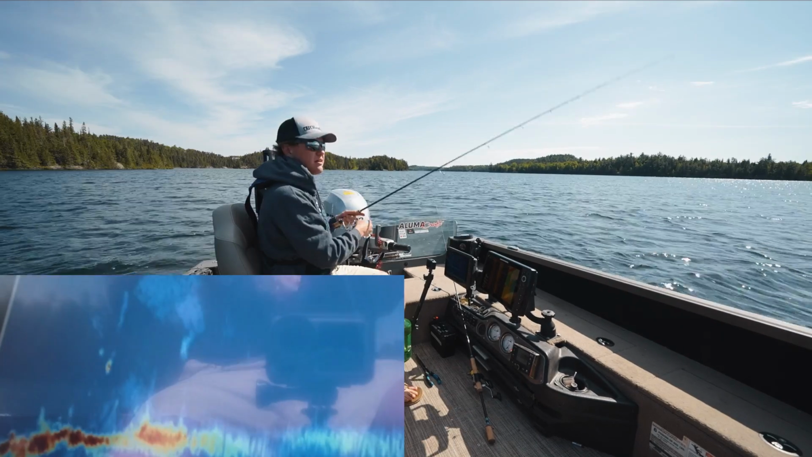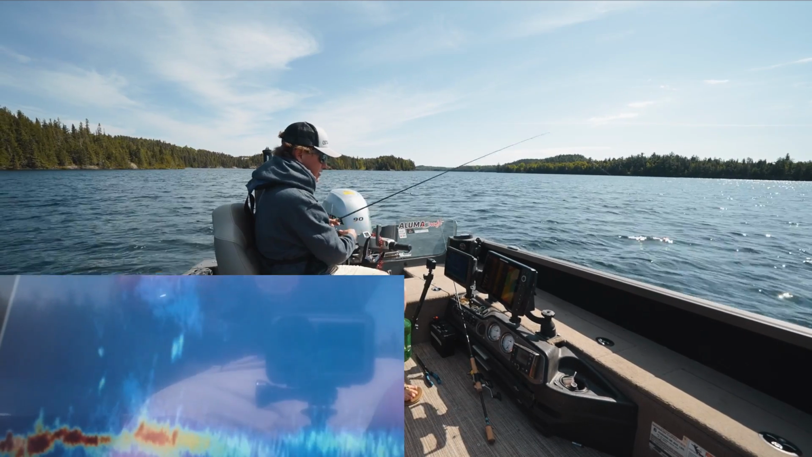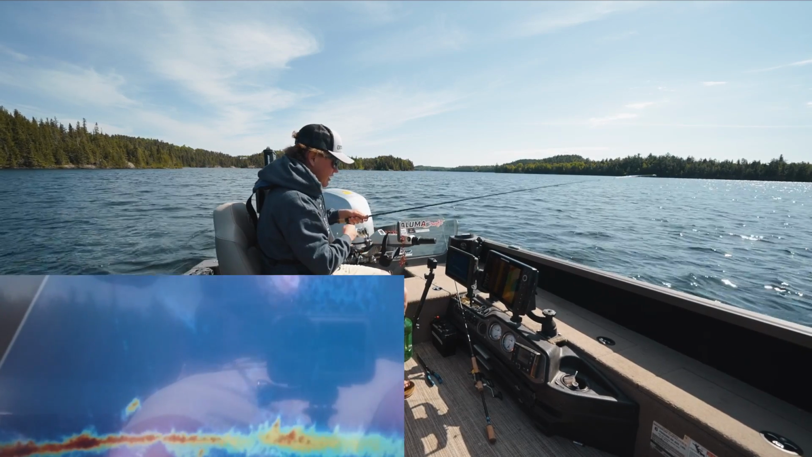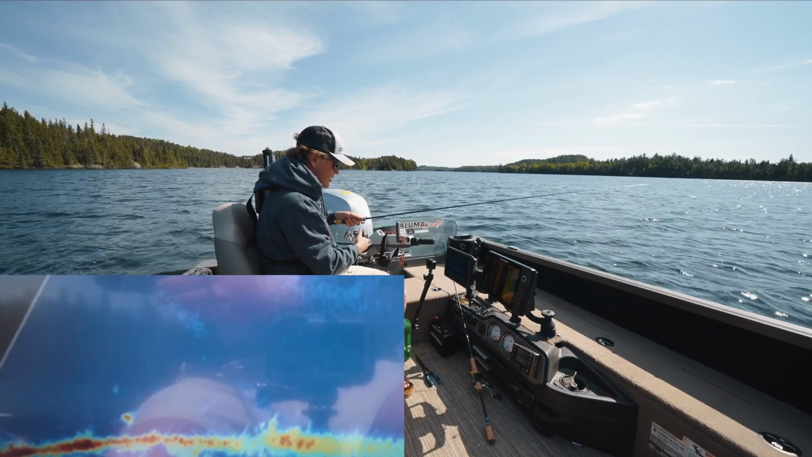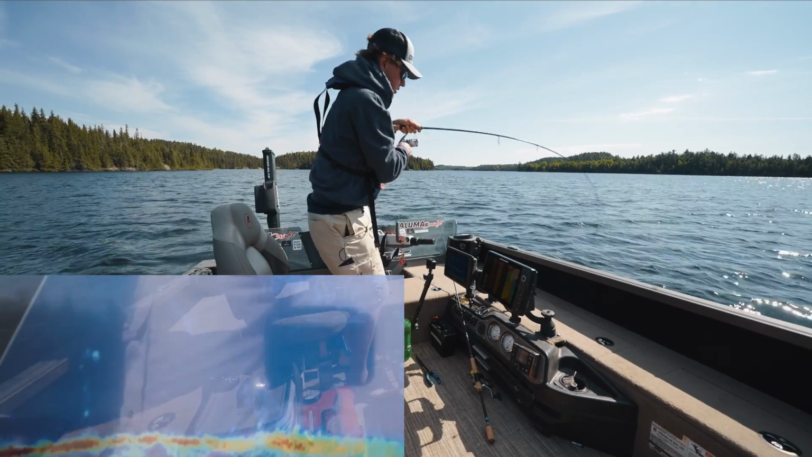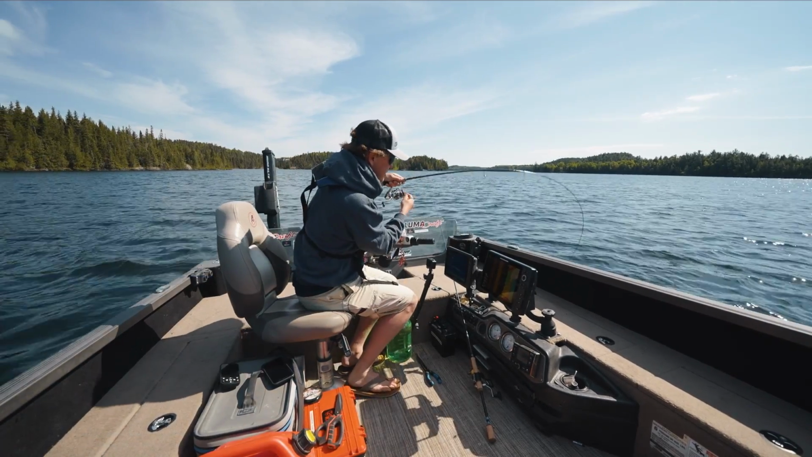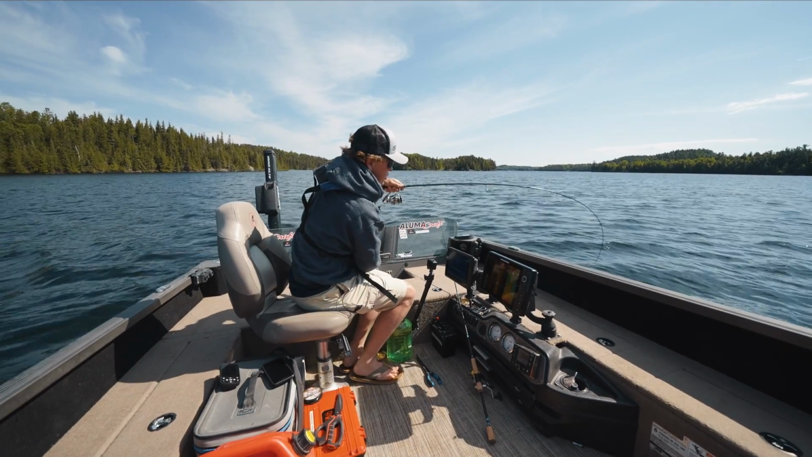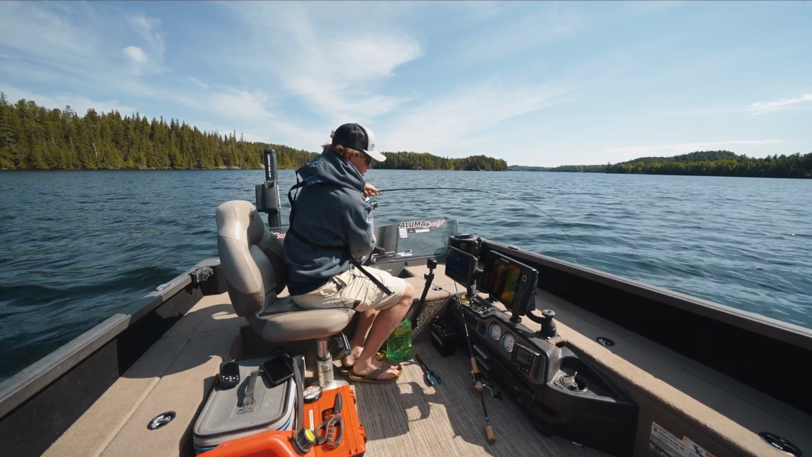Multiple maybe. Wow, there's weird stuff going on. That fish is chasing me down. Always chasing it. Look at this. Got him. Okay. First bite of the trip. Did you see that fish hunting? Oh, if this is a walleye, this is big. First drop. This fish is big.